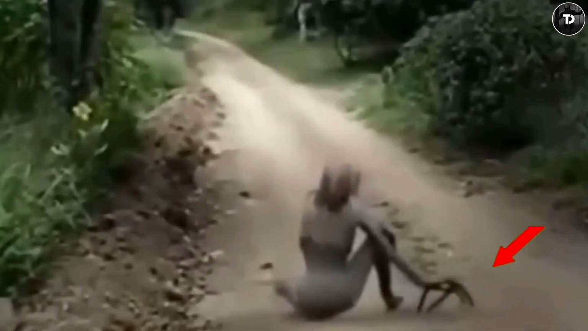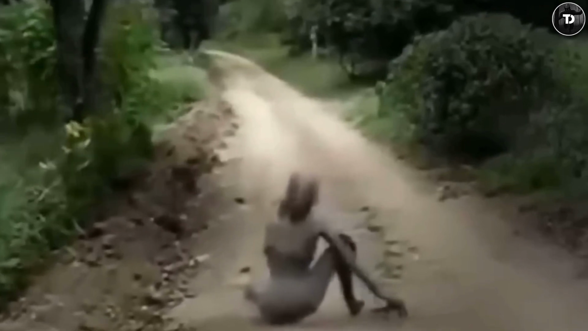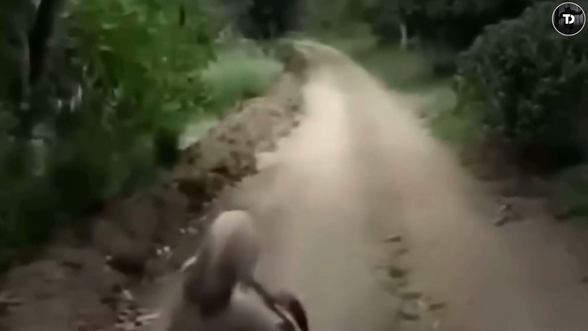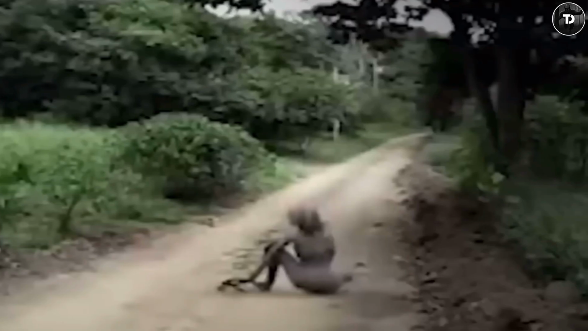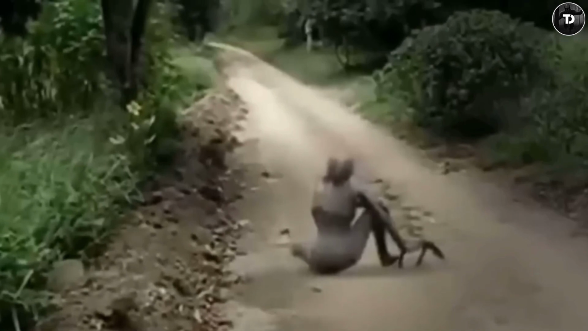Their hands, wrists, and fingers were too horrifying to look at. It had very large and abnormal nails. They don't walk normally like other creatures, instead crawling wherever they go. Just imagine, you go on the road and see such creatures crawling along the road towards your car. What would be your reaction, and how would you handle this situation?